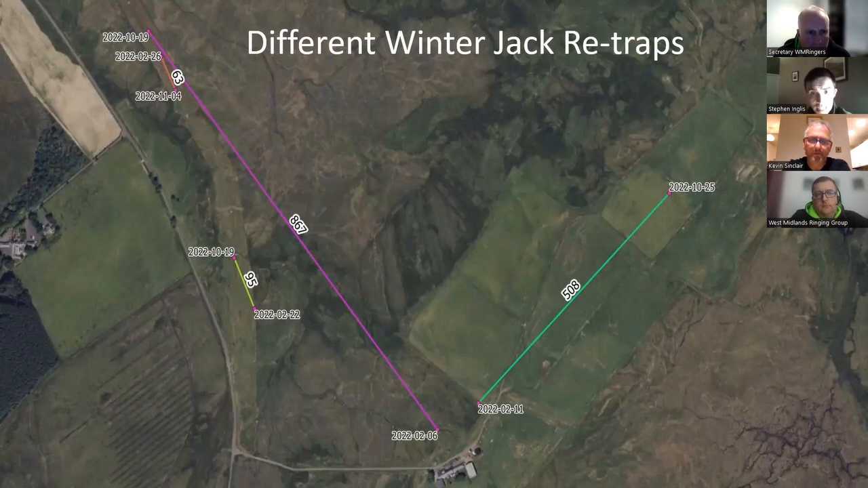So these are the initial and then retrap locations for each of the 4 birds with the date. They were all ringed initially in February, and these lines join up where we caught them coming back through the site after the breeding season, which was really useful in terms of the aging for us, to see these known adult birds. The numbers along the lines show you the distances between where we caught them and where we retrapped them.